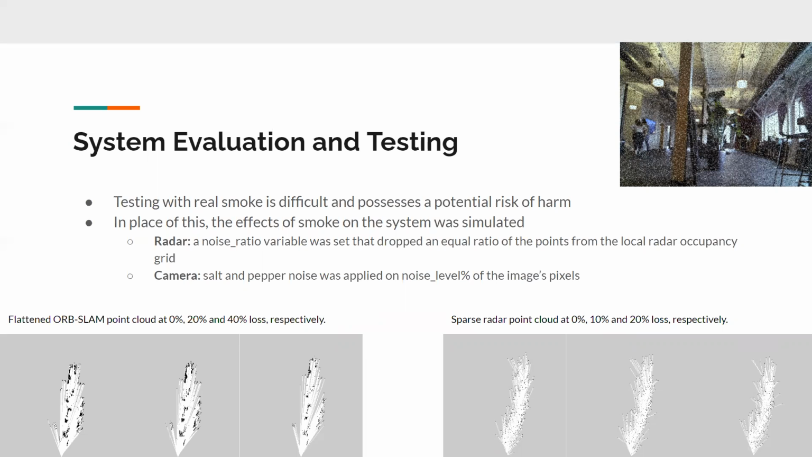And then for the radar part, we drop a certain ratio of the radar points so that you can simulate the sensor feedback in a smoke environment. At the bottom of the slide, you can see the original ORB-SLAM and radar points, and then the noisy ORB-SLAM and radar points respectively.